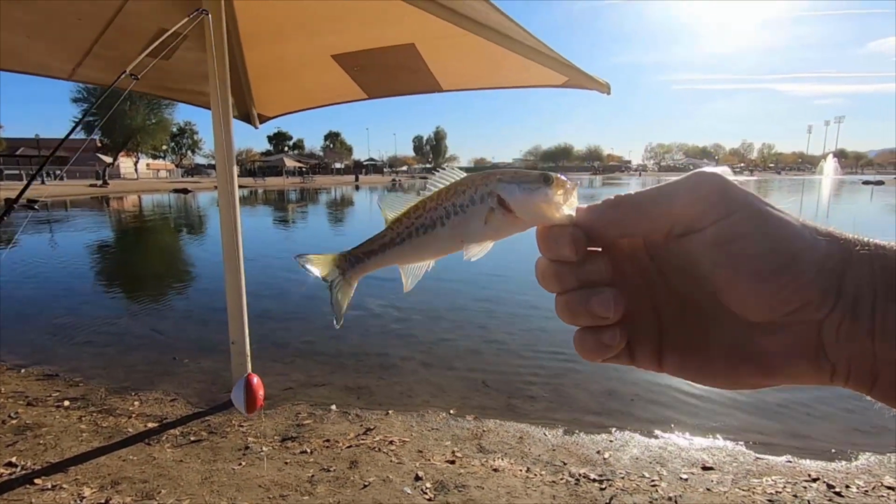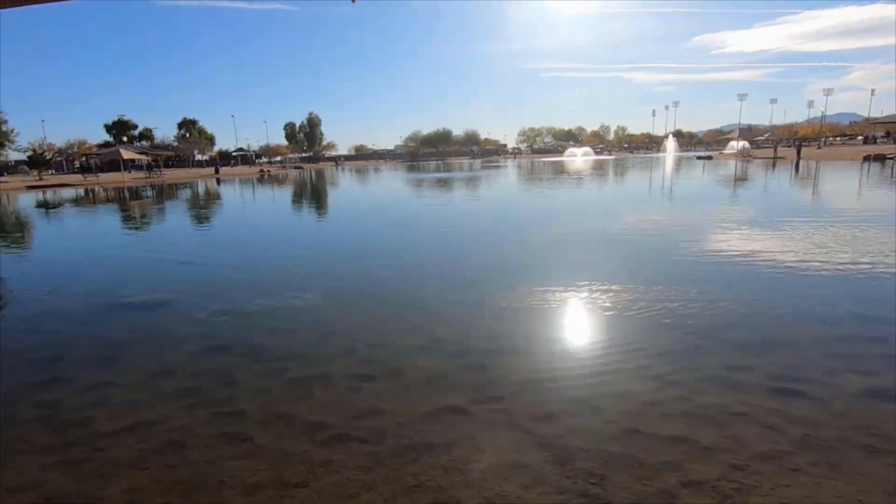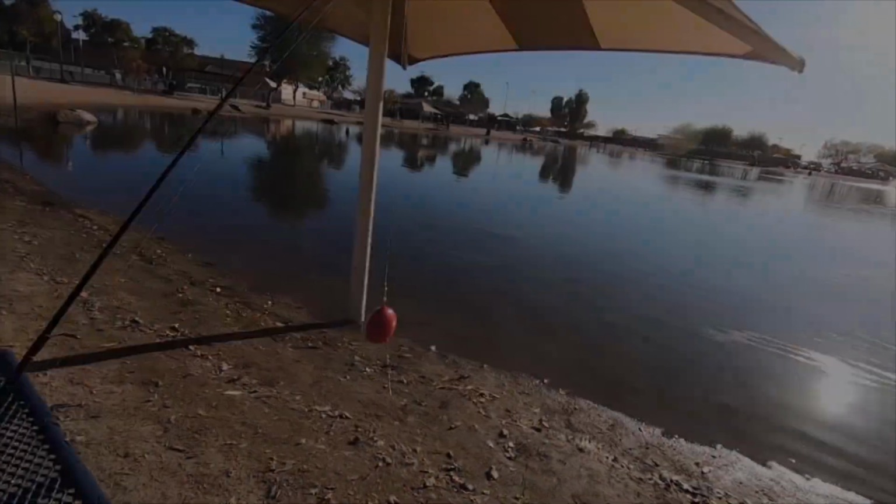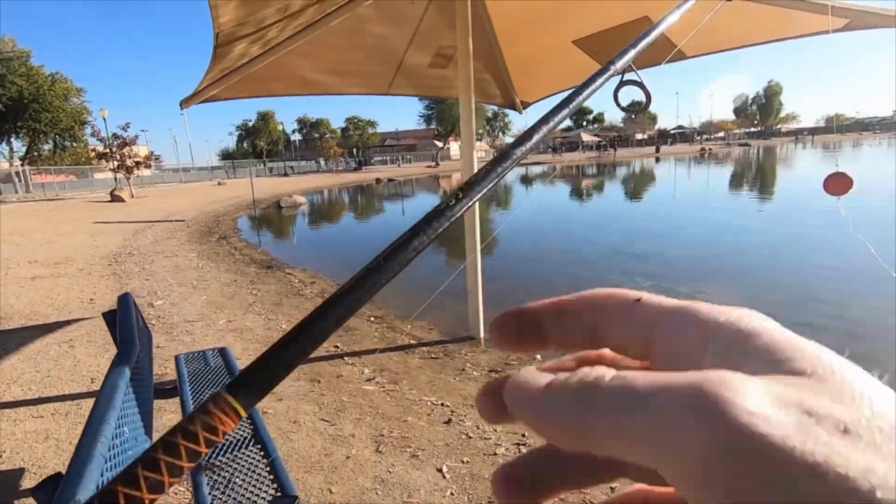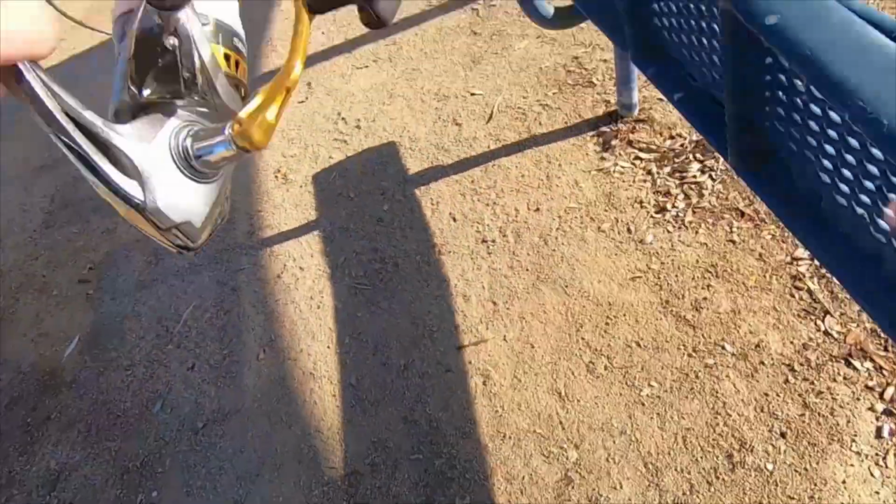That's one of the smallest bass I've ever caught in my life. There's bigger ones out there. Alright, get a fresh worm on there. I can see bigger fish than what I just caught swimming around, so I know I can do a little bit better. Let me go over on this side.